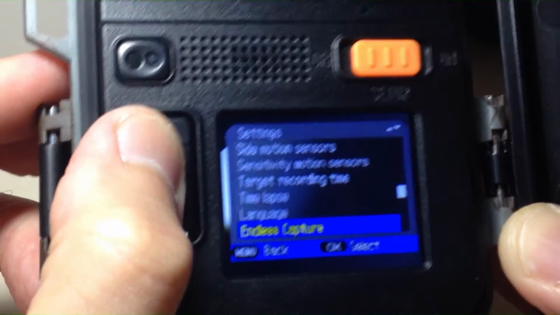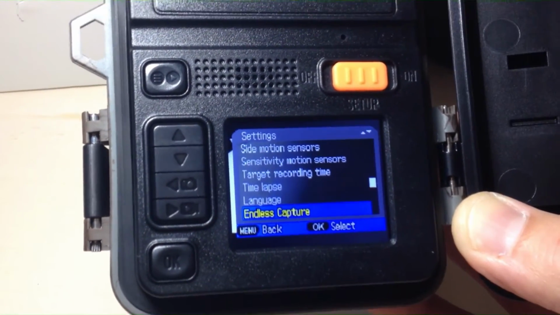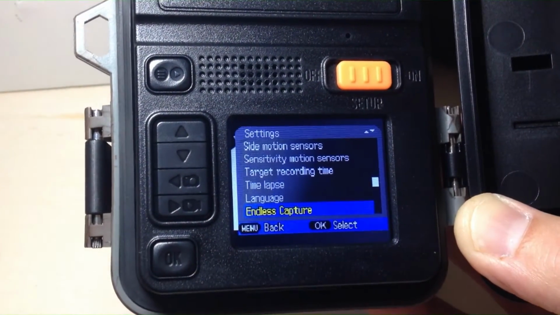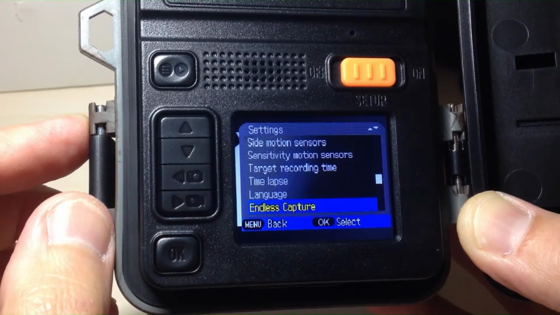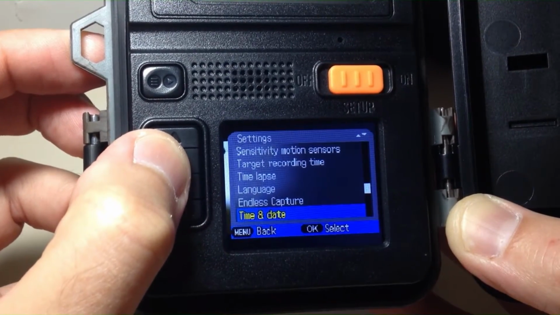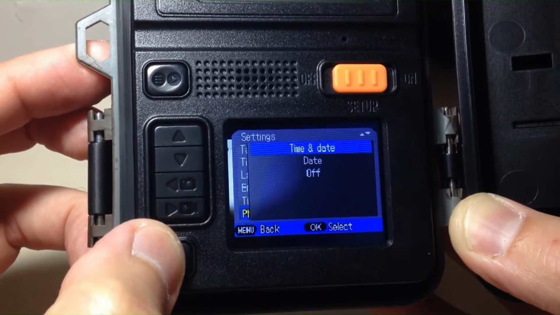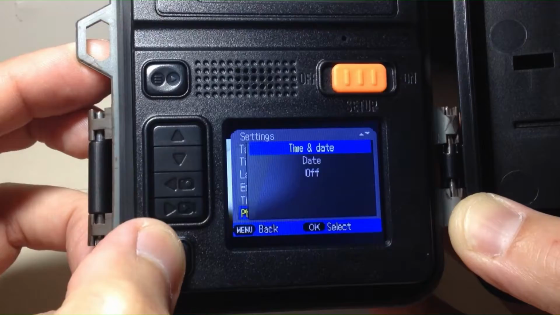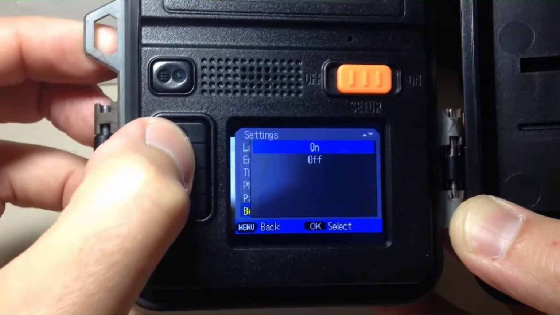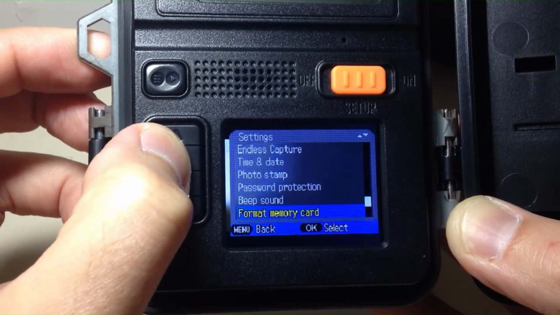Language. Endless capture is, does the camera keep taking pictures even when the memory card's full and overwrite the earliest image, or does it just stop taking images or videos whenever your memory card is full? That's going to be your endless capture setting. Time and date would just be to go in and adjust your time and date. Photo stamp, do you want time and date, just the date, or do you want it off? You can put a password on it. You can turn off the beep sound. So you'll notice now it's not making a beeping sound.